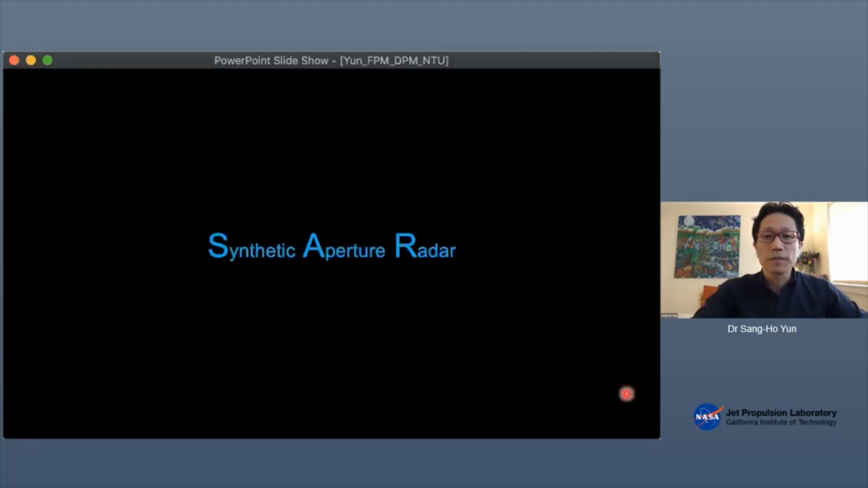Then comes the synthetic aperture radar, or SAR. I don't know how many of you are familiar with SAR. If not, you're probably familiar with radar. So I wrote synthetic aperture radar, but let me read it as high resolution imaging radar.